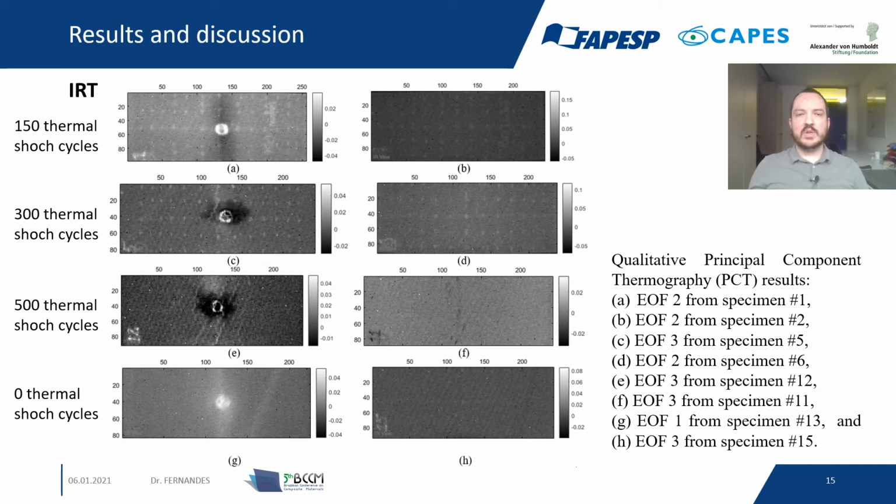Here in our work, we inspect the specimens with infrared thermography in the pulse thermography reflection mode setup, and then we applied PCT in order to improve the quality and the visualization of the results. Here we show second and third components from all the specimens.